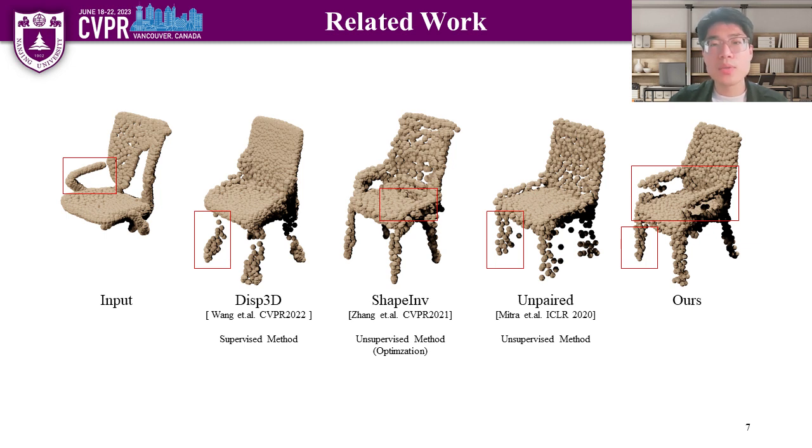However, these approaches often face challenges in preserving the shape. As depicted in the figure, the result of the unpaired method shows noticeable shortcomings, such as the absence of certain details like the chair arm. Notably, similar limitations can be observed even in supervised methods. Additionally, recent work in the field has struggled to achieve uniform and accurate results.